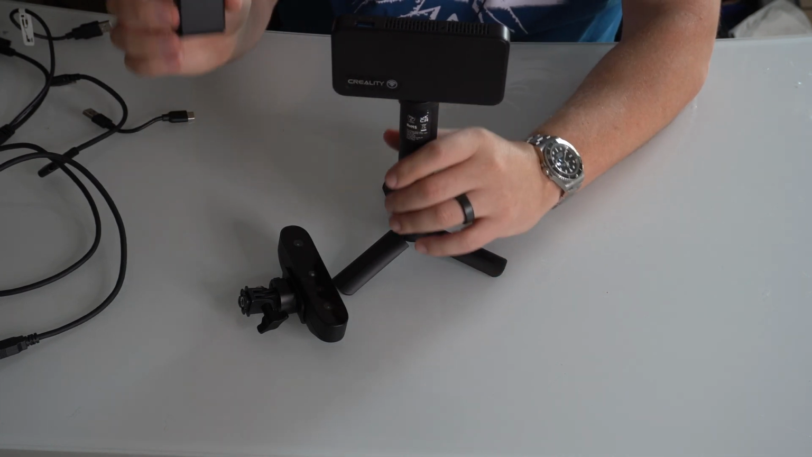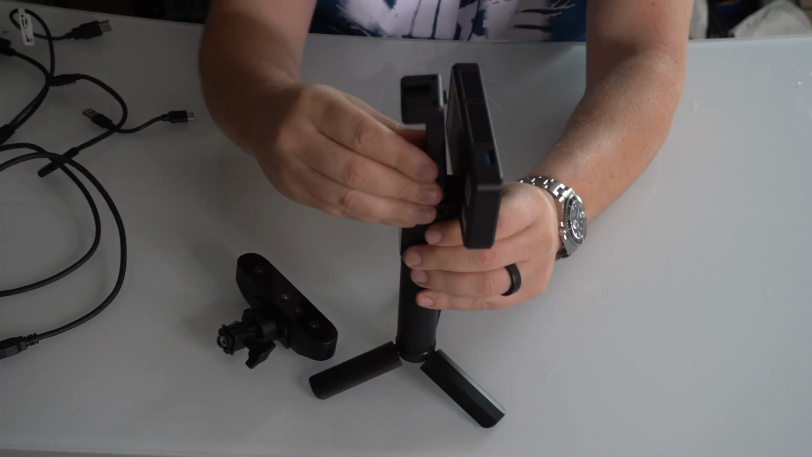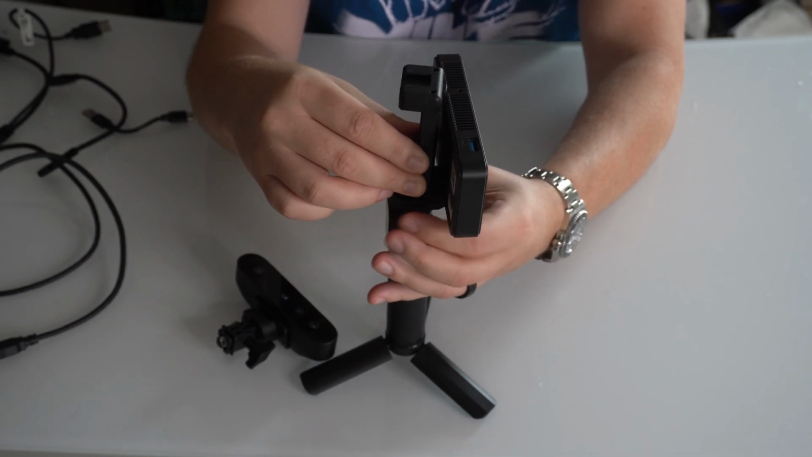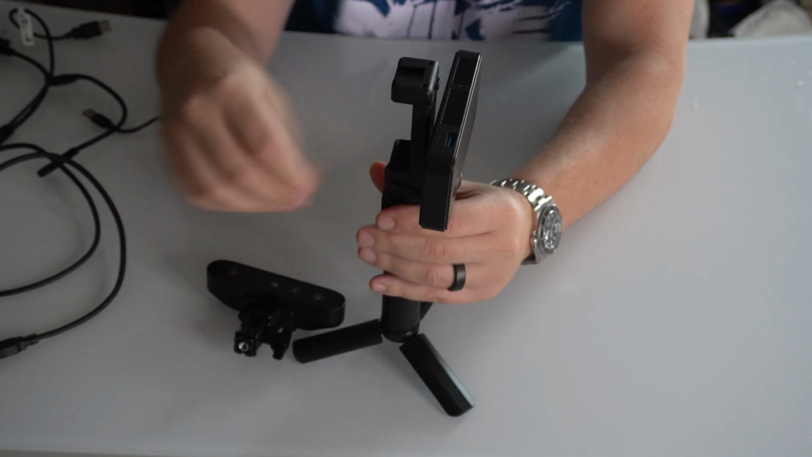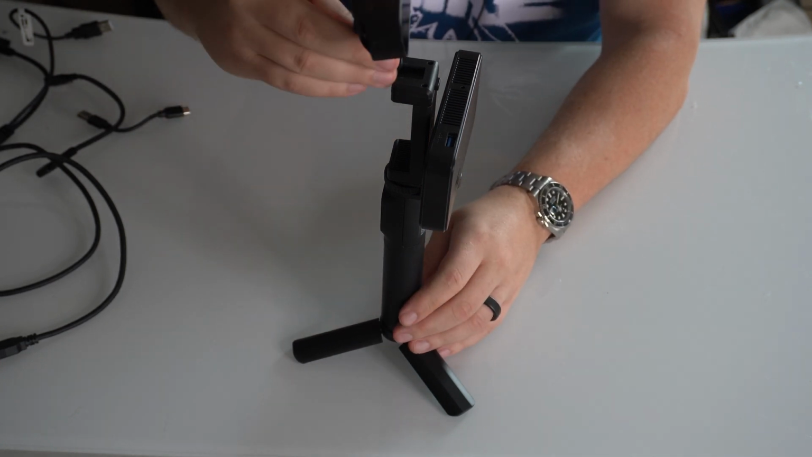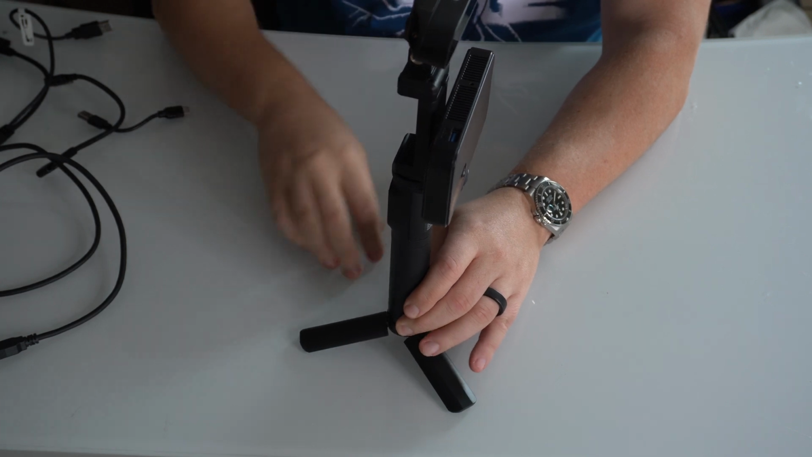And then you would put the phone holder right behind it. So I'll just go here and that will screw in place as well. And then from there, you'll put the actual scanner on the top and just slide it in just like you would on the base. And it's all set.